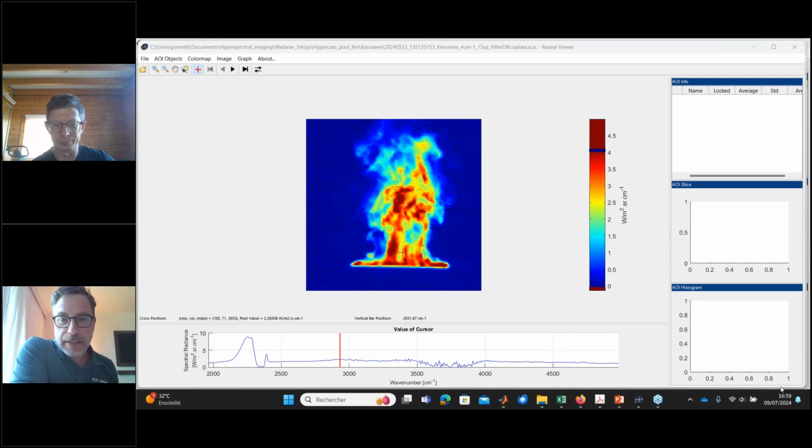Pedro has another question, but we won't be able to answer it right now. How is the interferogram correction carried out in the case of turbulent flames? I guess that is pretty complex.